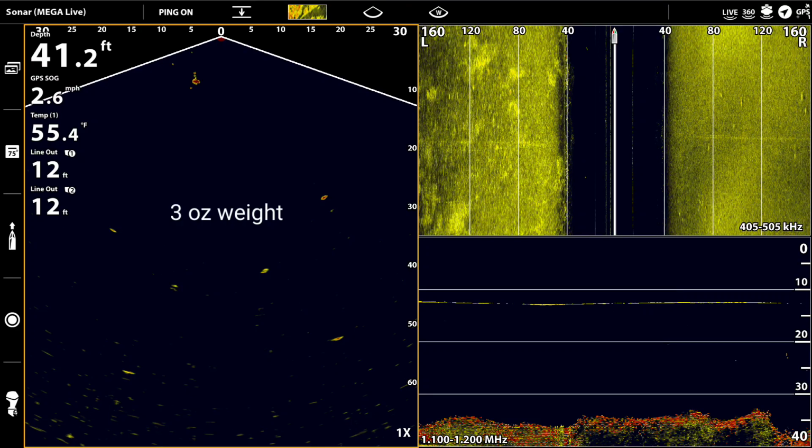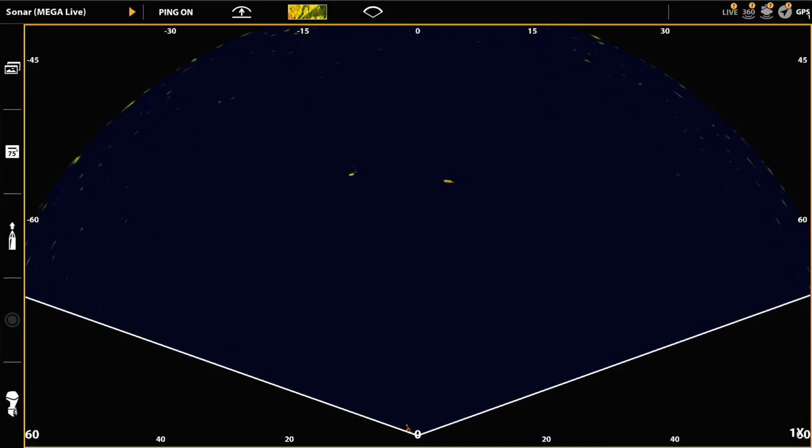I've got a pair of 3-ounce weights that are trailing 25 feet behind some planer boards. Then I've got a pair of A-rigs that are attached to my downriggers that are trailing 50 feet behind the downriggers. And then I have a pair of U-rigs that are attached 50 feet behind the planer boards. So basically, I can see all those elements in the water while I'm fishing.